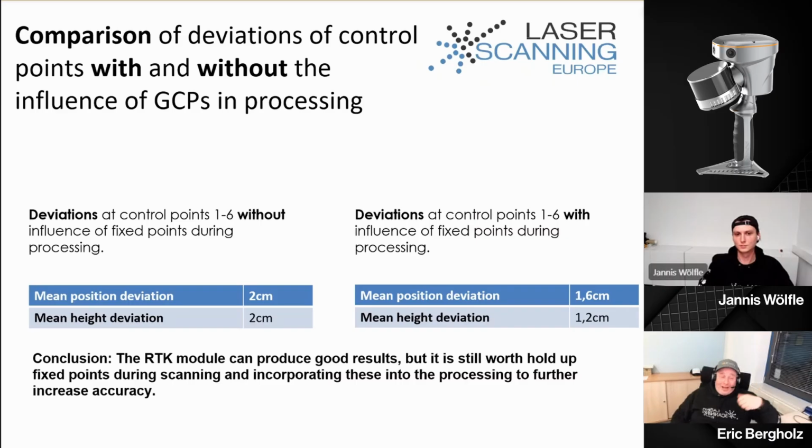So our conclusion is, I can say one conclusion is we got very good results, what I was not expecting to get for the RTK use. My original estimation was this is very good if you want to do volume calculation in mines or for road survey, where you maybe need good accuracy but not the highest. But now we are in an accuracy where you easily can do something with topographical survey. So that surprised me.